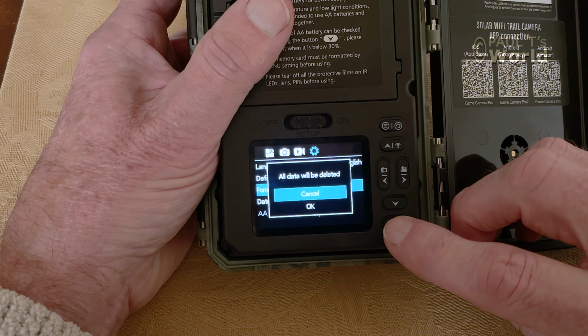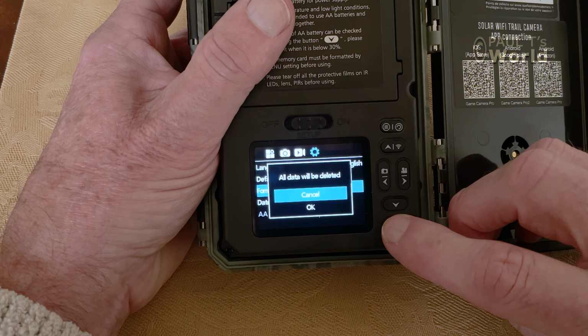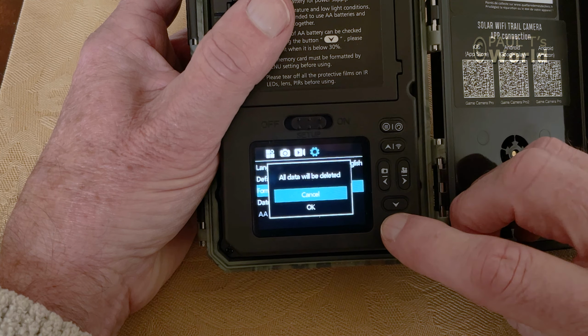Format. When you very first turn on this camera, I would recommend that you format the memory card. There is an included 32GB memory card with this camera, which is really good because most cameras do not include a memory card. I find with cameras in general, it's a good idea every now and again to format the memory card.